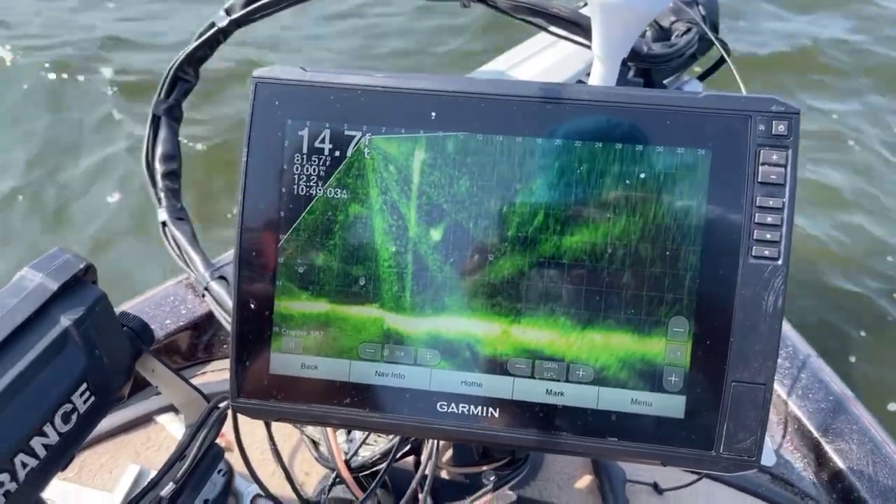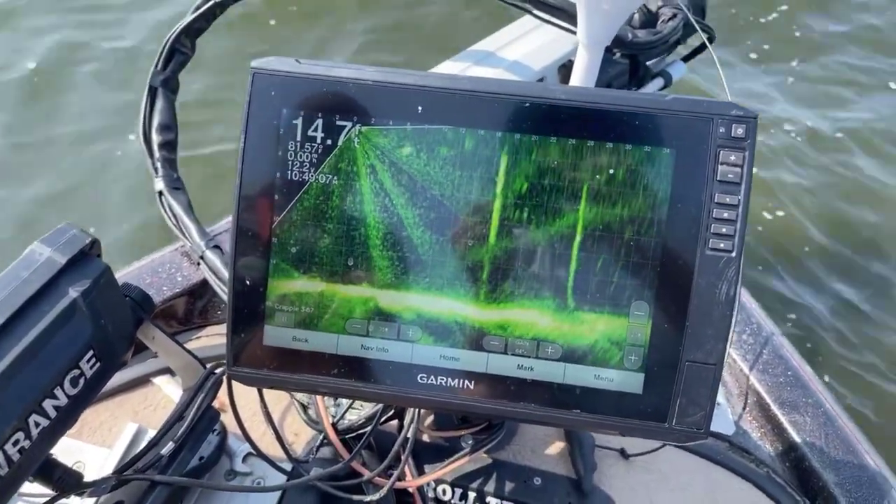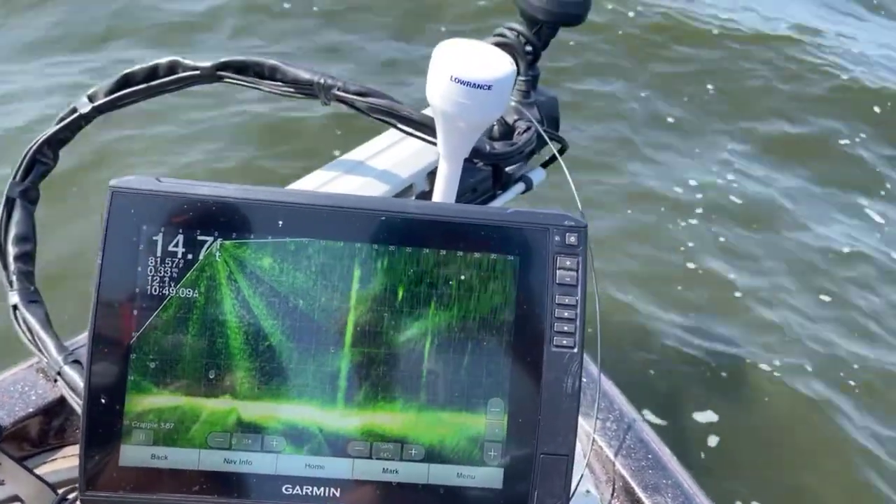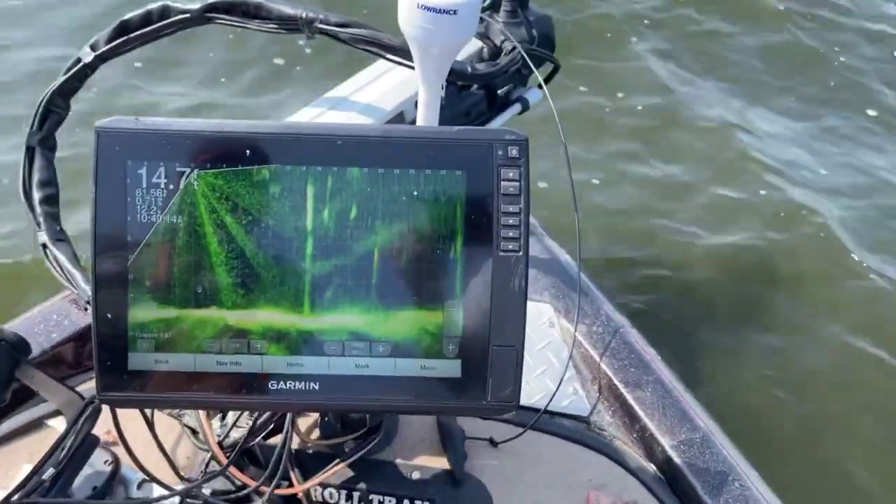That is not a crappie. Gary, I'm not going to go into that one right now. Talking about the duck blind drawings. Oh, Lord. Yeah, it's a mess now.